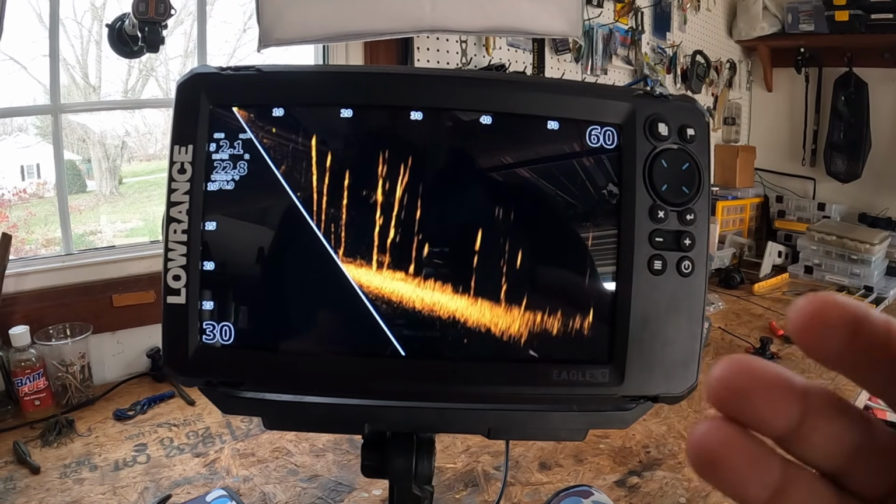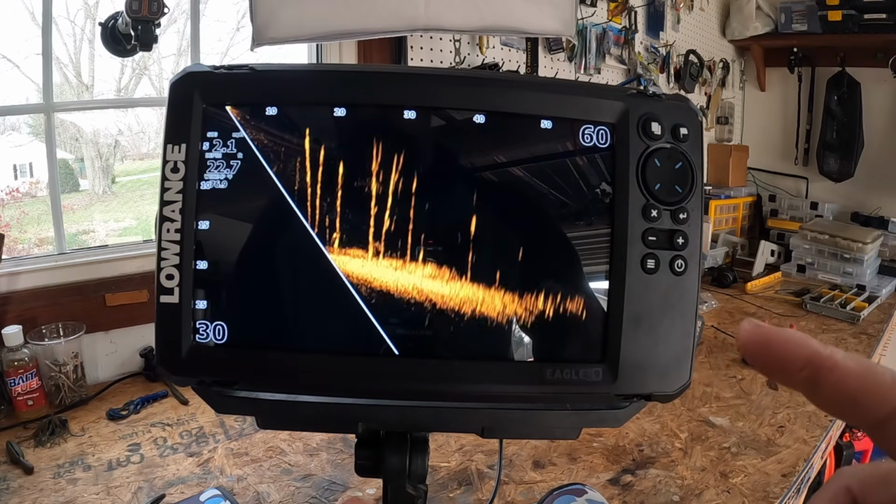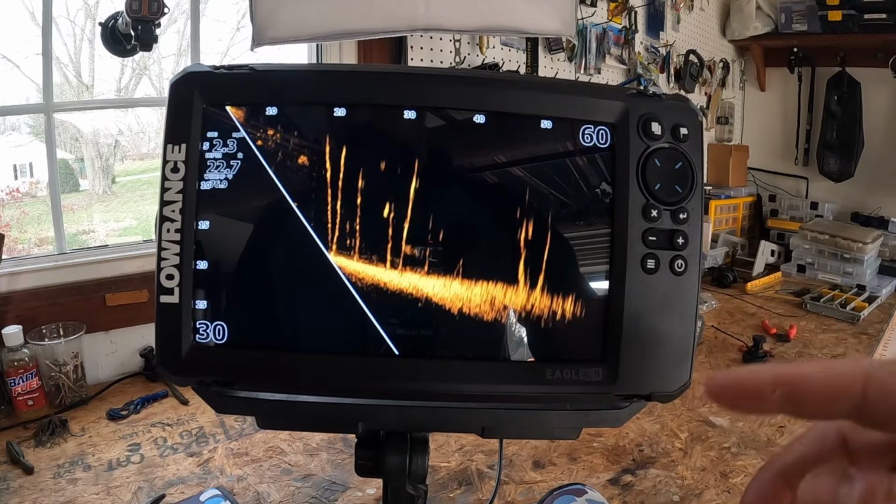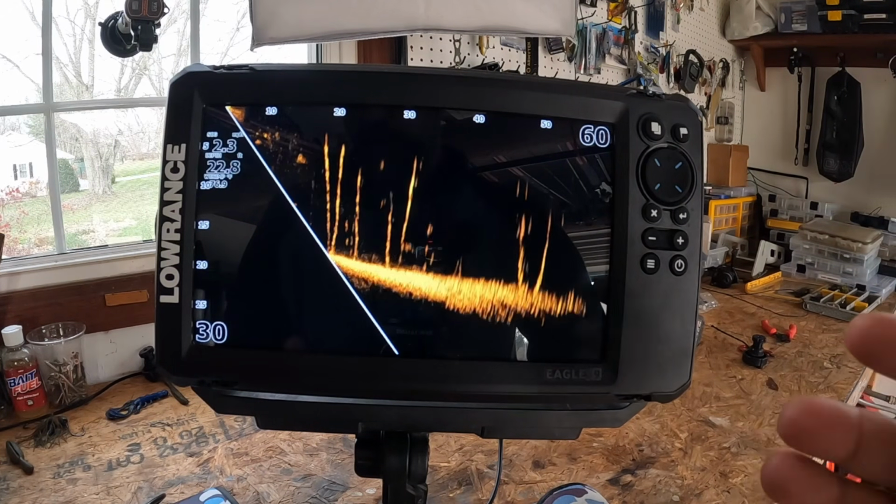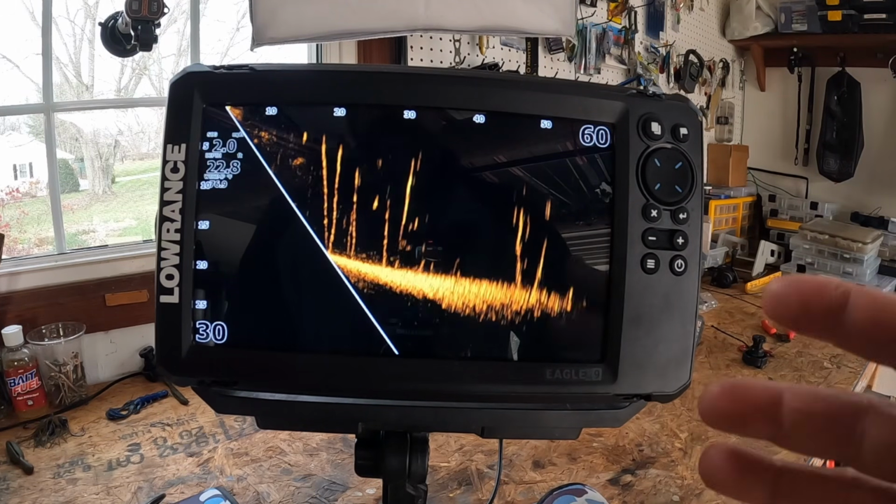Number 4, you want to utilize color palettes that actually help you see fish. Now this is where that IPS screen right here, in-plane switching I believe it's called, really shines. And different color palettes can work better at different times of the day.